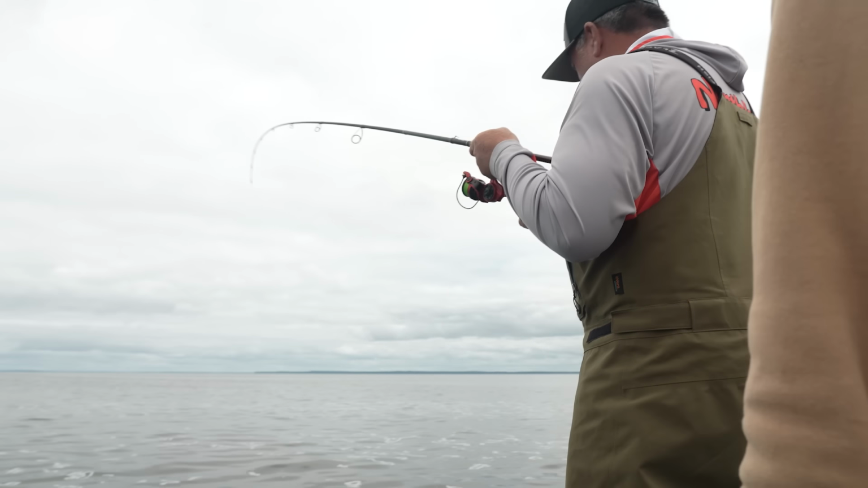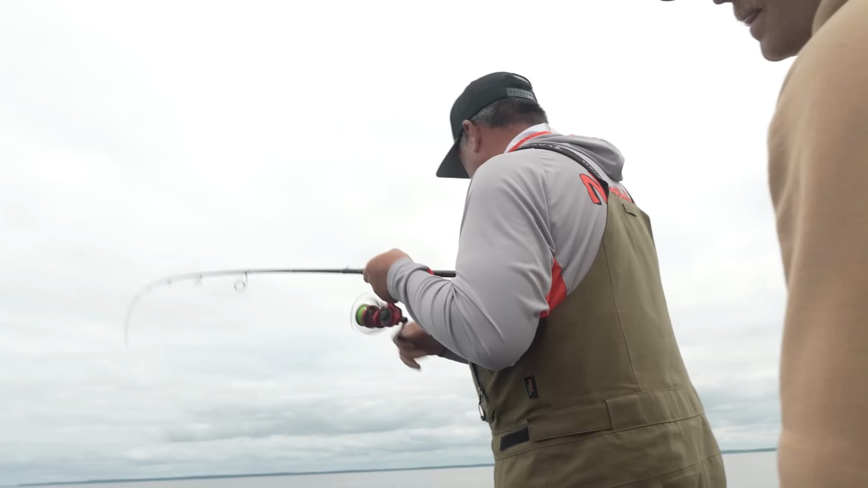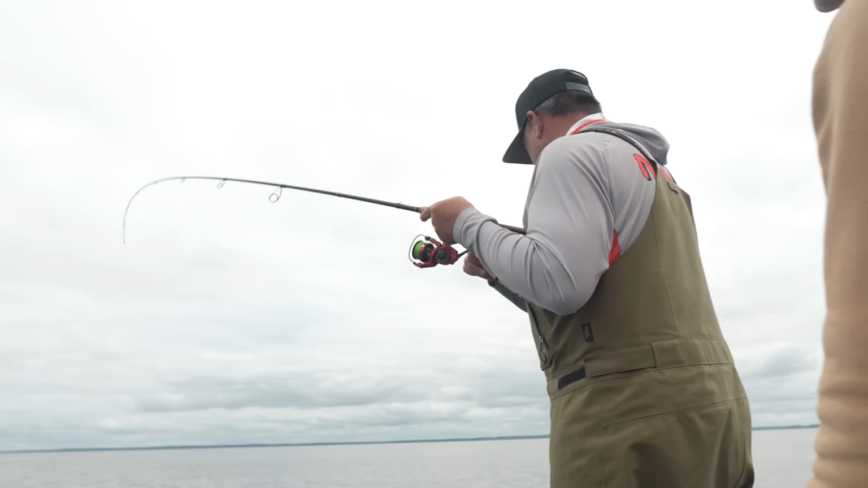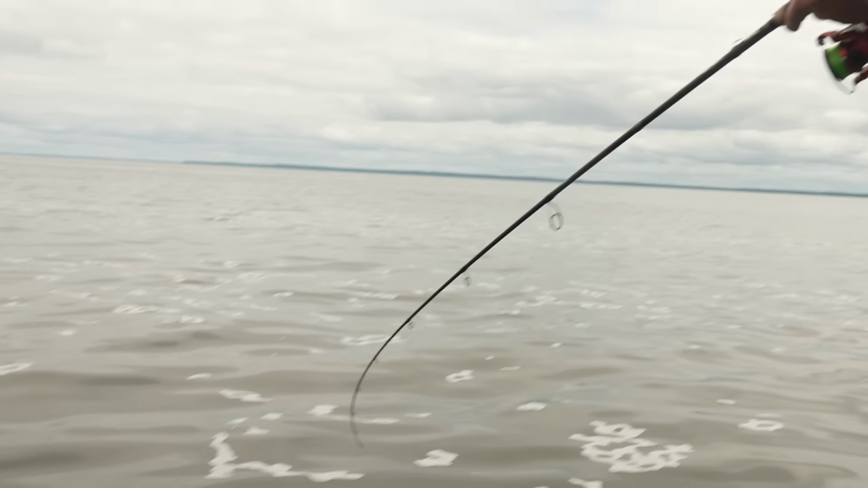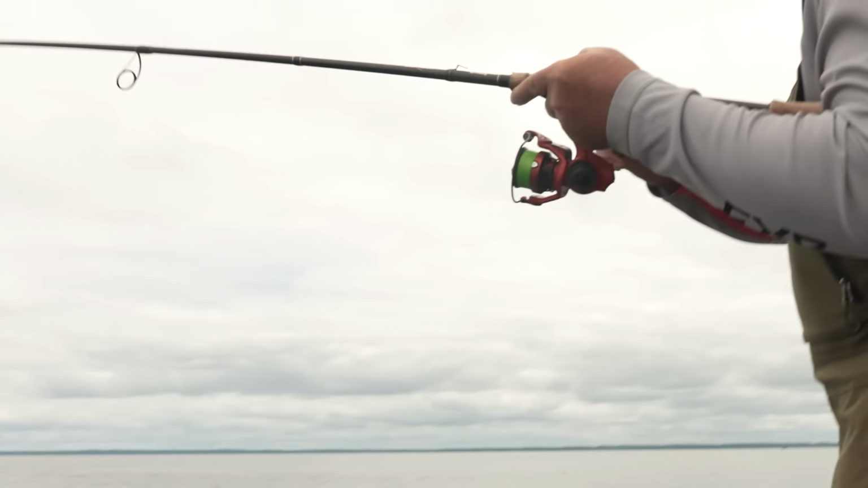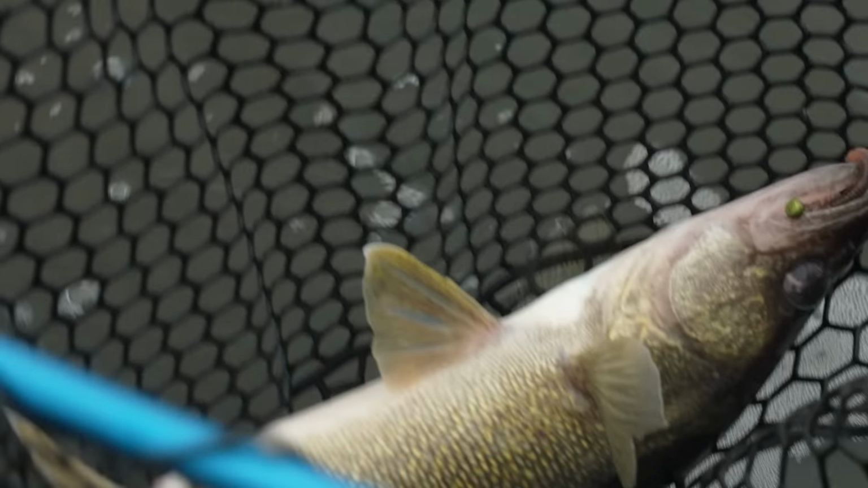Yeah, staying down. That's the cool thing, you learn so much about how these fish respond. You can watch the fish respond to your bait. It seems like the fish want it just swimming past them versus dropping down. Good one. Nothing wrong with that, huh? Oh, yeah. Oh! Sweet. We were just talking about catching supper.